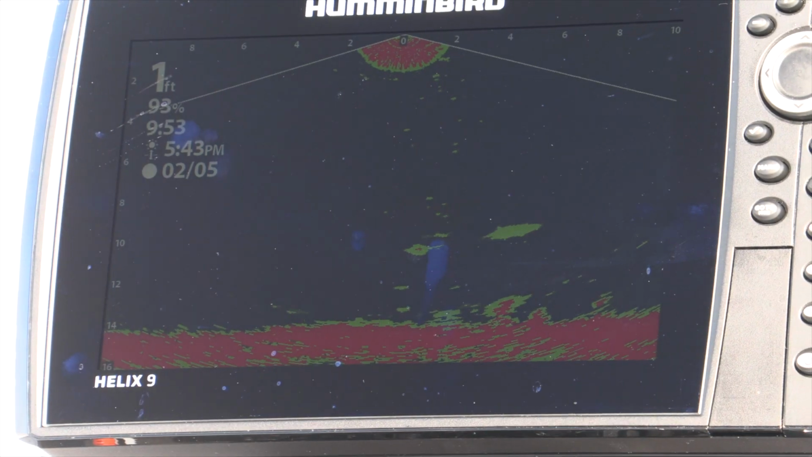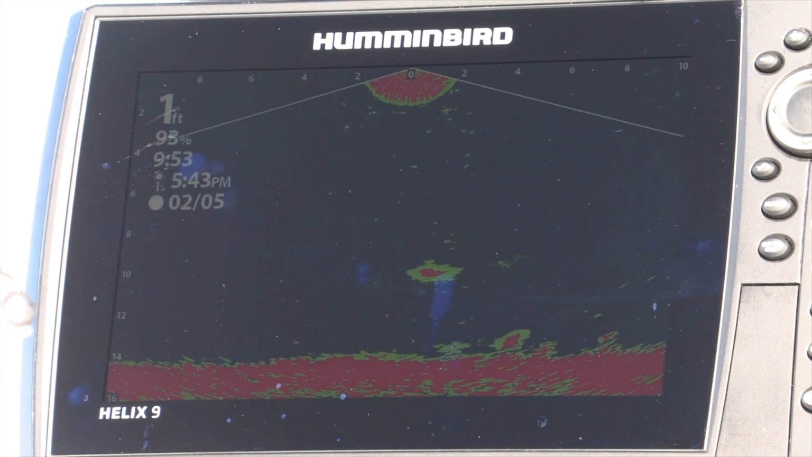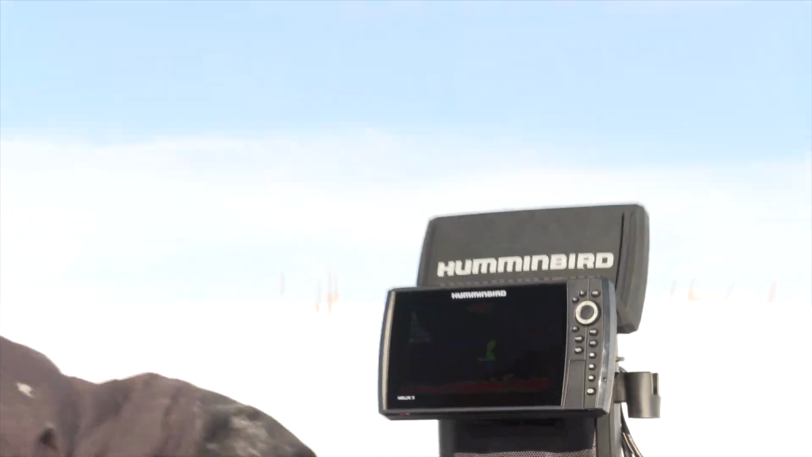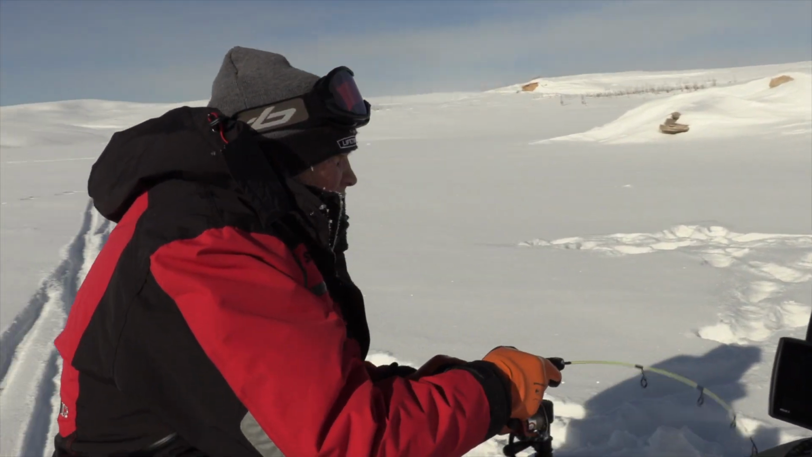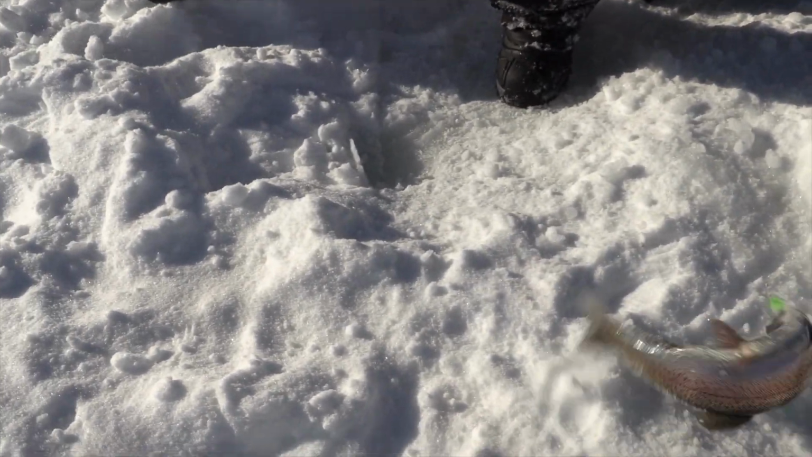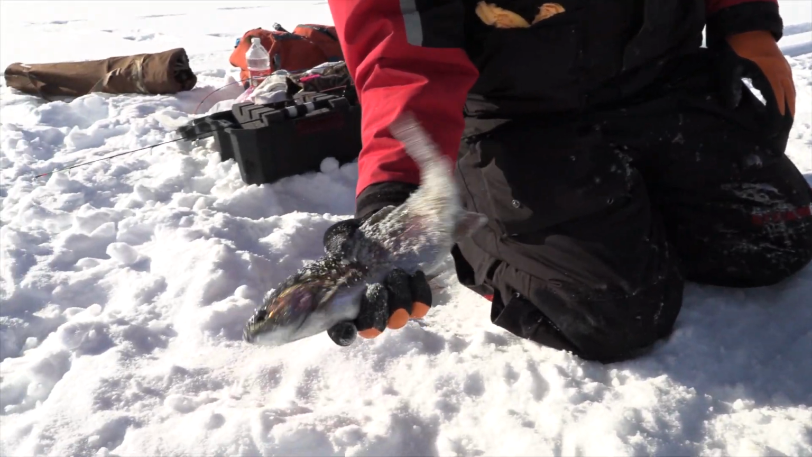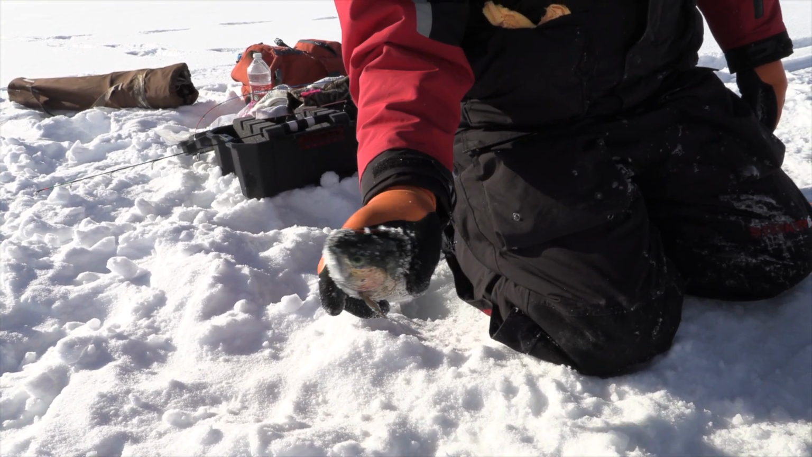Pretty cool. Oh, look at this guy. This is a fish for sure. There we go. That is just like clockwork, man. You see how fast he came in from the side? Oh, he's a big bow. Nice rainbow. He came shooting in, and the second he got into it, he circled it, circled it. That's a nice little football. Look at that chunk. That's a great rainbow. Awesome rainbow. That's an eater.